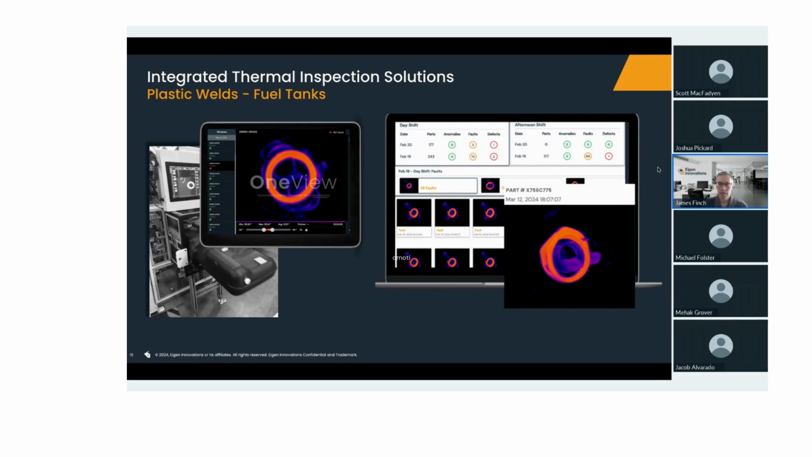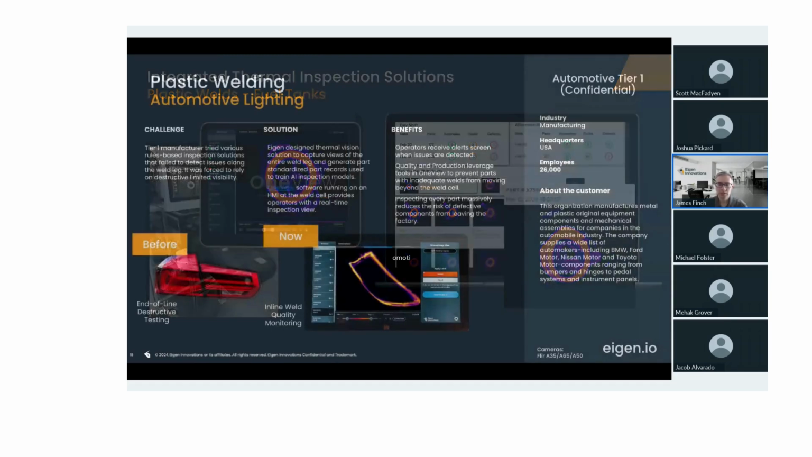So that's all available at the edge on an HMI for the operators to understand what may have happened or why a particular part is being rejected. We'll go now into the plastic welding use case for lighting.